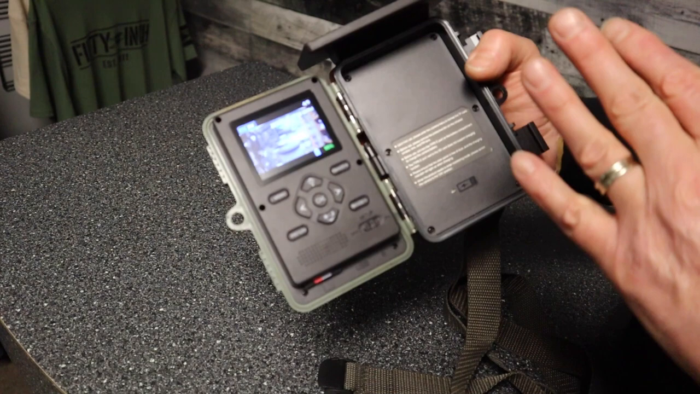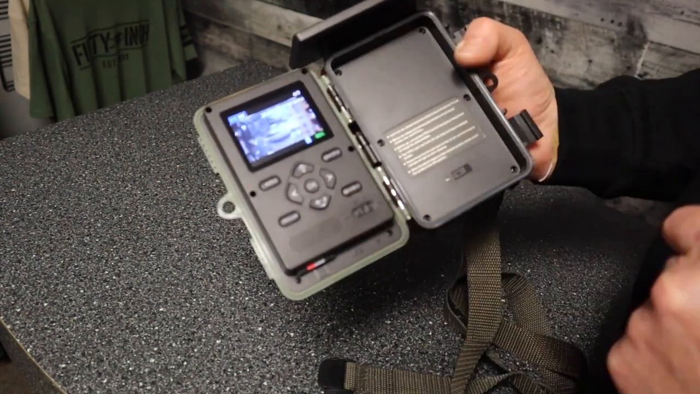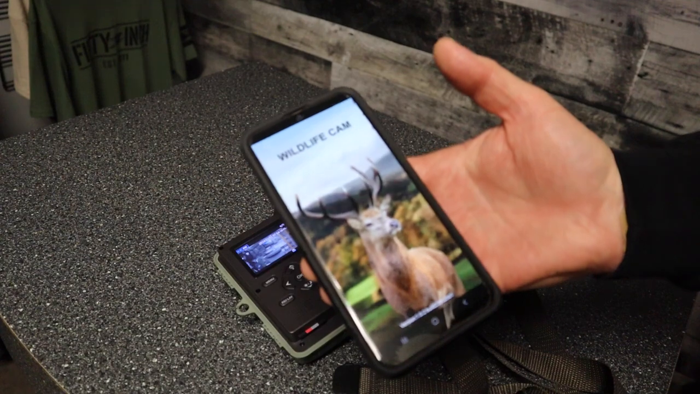And then the nice thing about this camera is it has its own Wi-Fi. So you can do a lot of these settings on the app, and I'll show you that now. So yeah, now for the app. I have the app downloaded to my phone, just Wildlife Cams. So I'll hit that. It's going to open up.